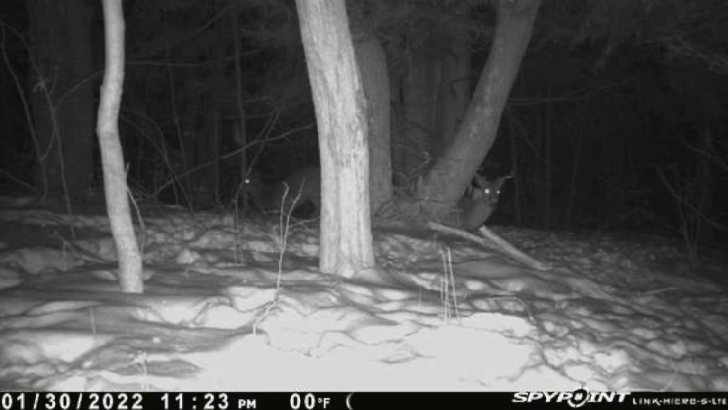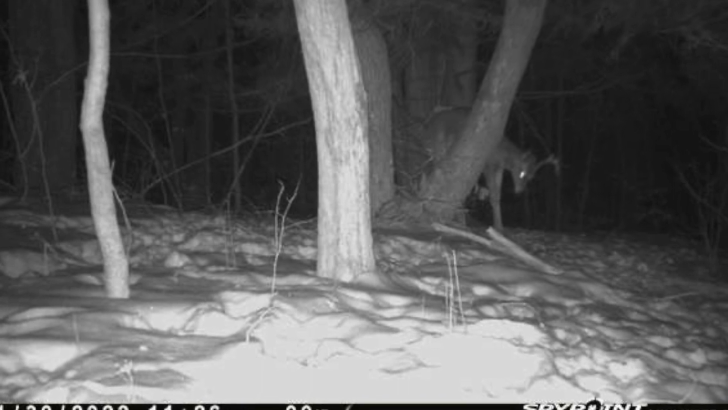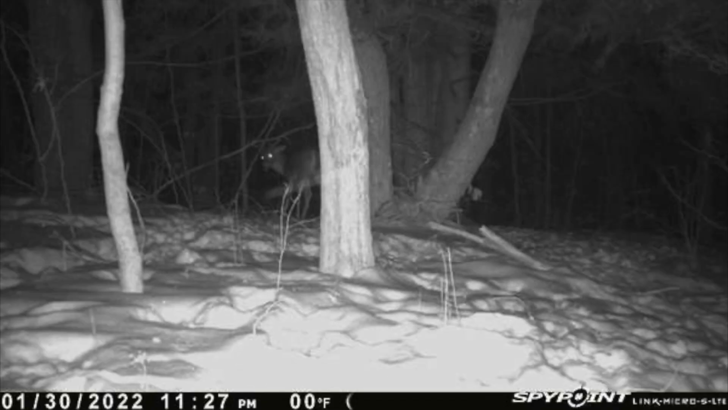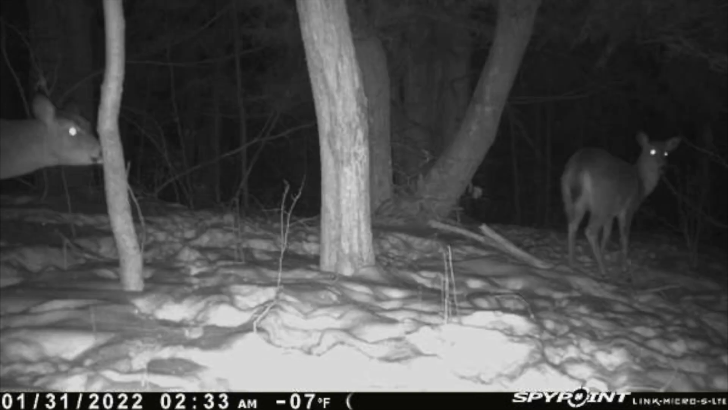11:30, the little buck gets bored. 11:23 starts getting up, stretching. You can see him on the left. And he starts walking off out of the woods. And the bigger buck looks back at him like, where are you going? So now he's stretching. He's getting up. And 11:30, he leaves. So they were there from 7 o'clock at night till 8:30 p.m. This was yesterday. And then he walks.